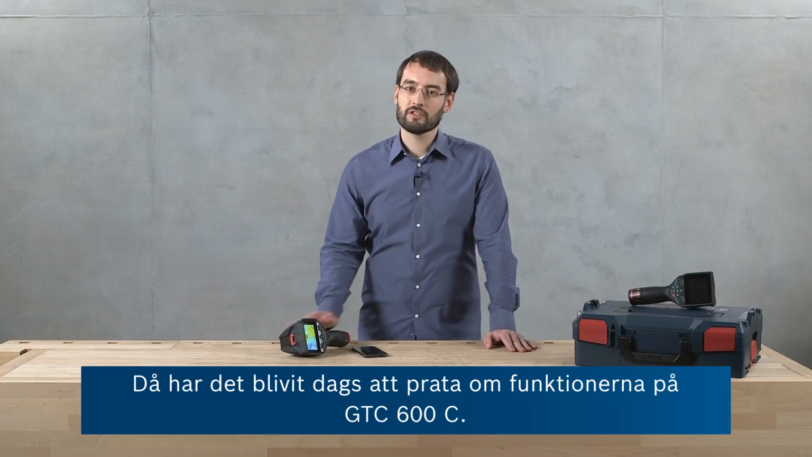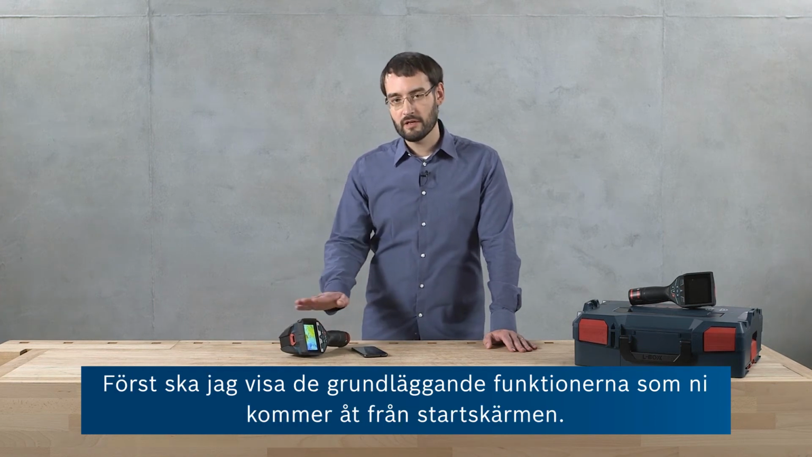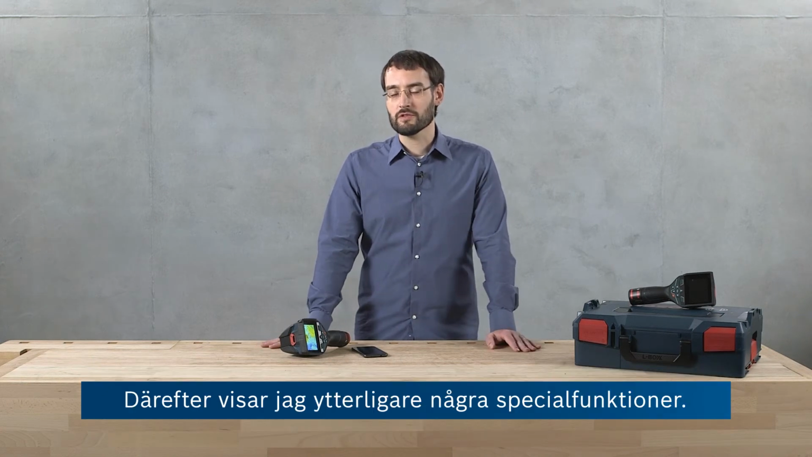Now let's talk about the functions of the GTC 600C. First, I'm going to show you the top layer functions which you can access from the home screen, and then I'll show you some more special functions.